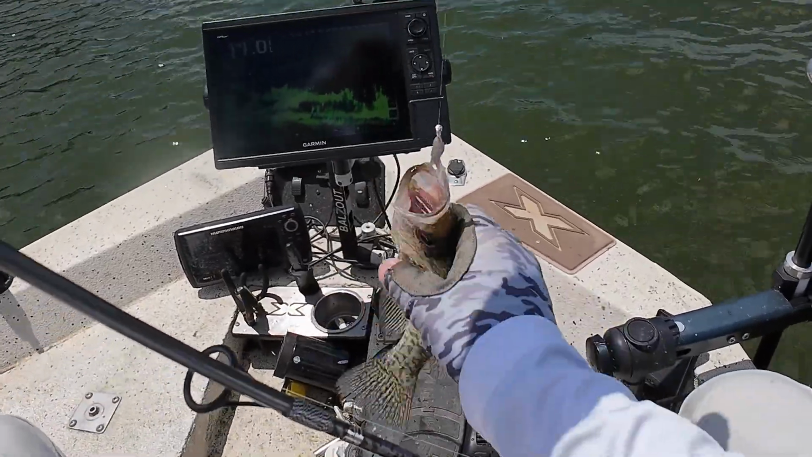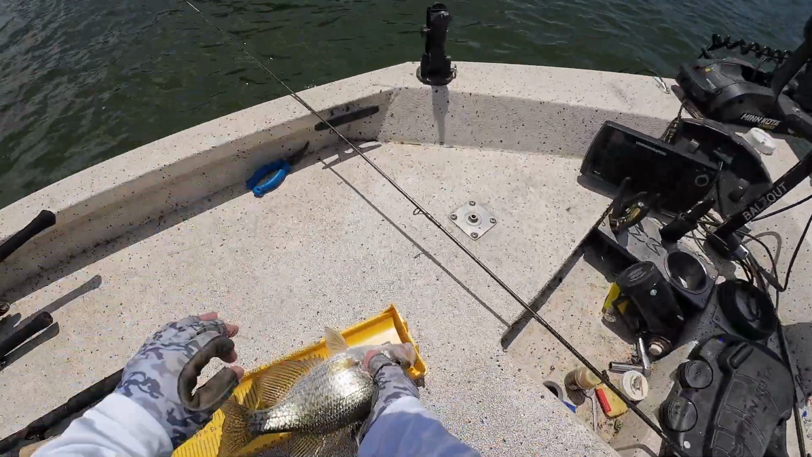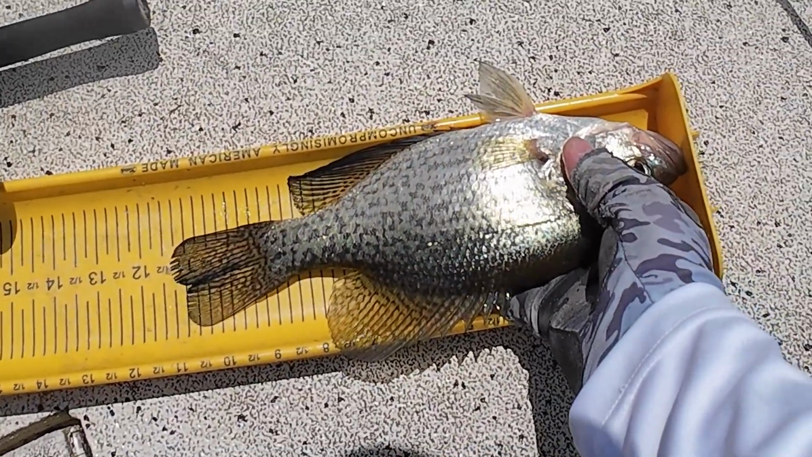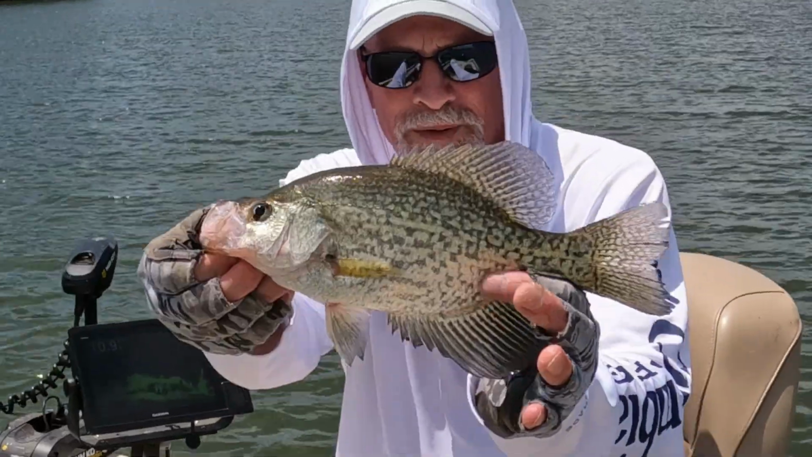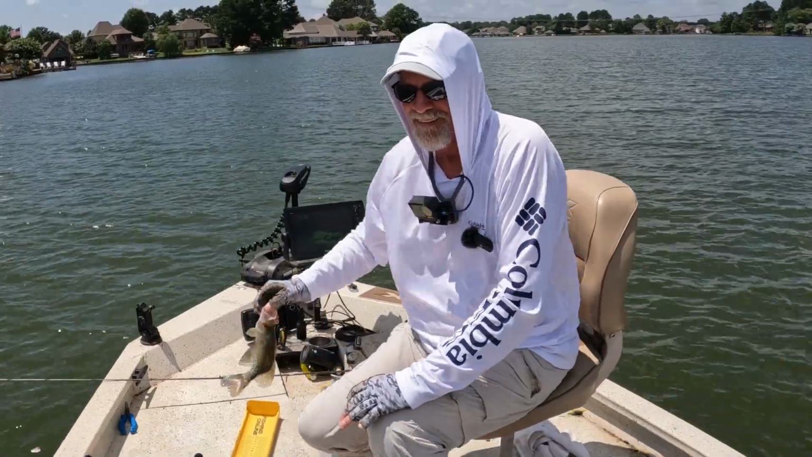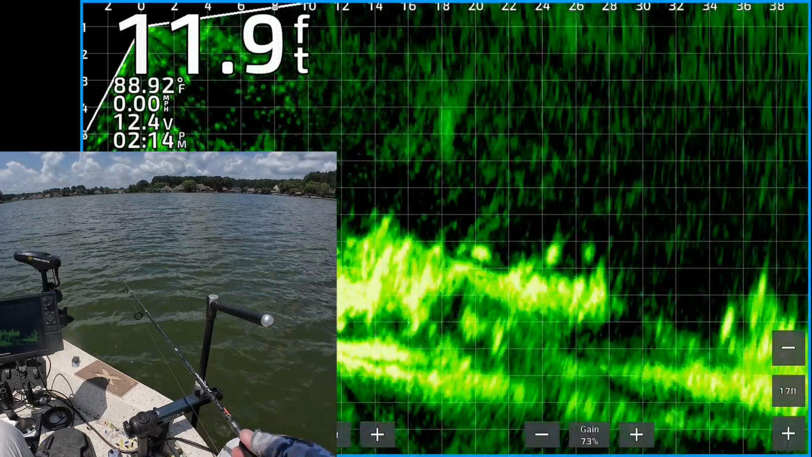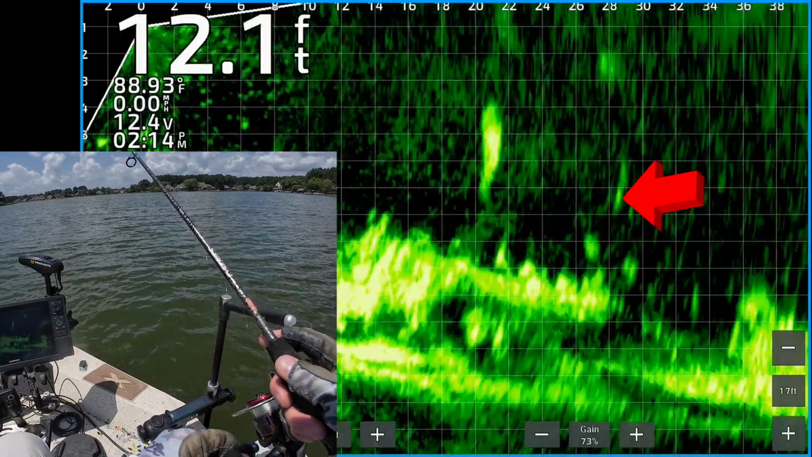Almost 11 1/2. Oh, black crappie. 11 1/2. Those fish didn't look very big on the screen. But still, 11 1/2 inch crappie or so. That's not a bad keeper size crappie.